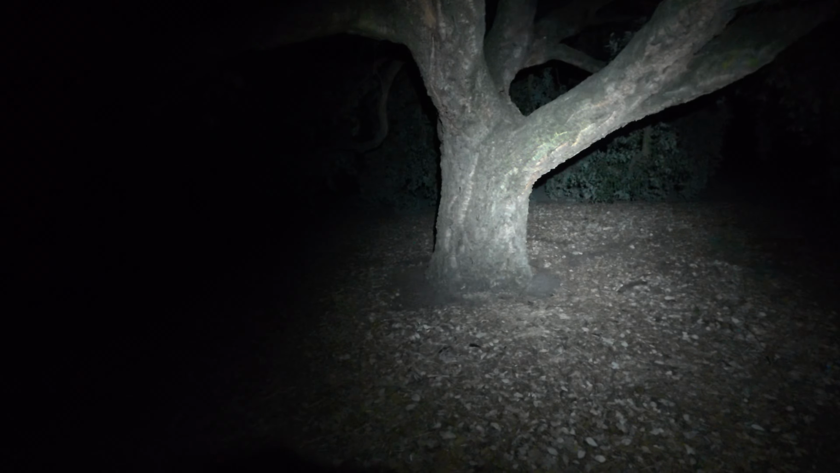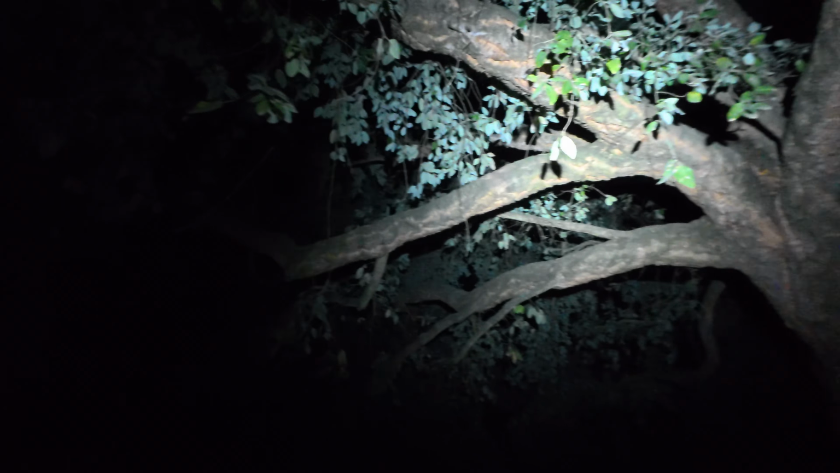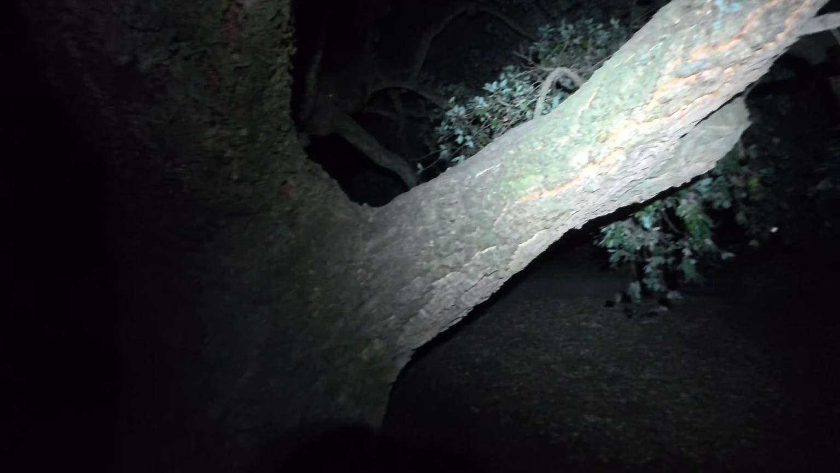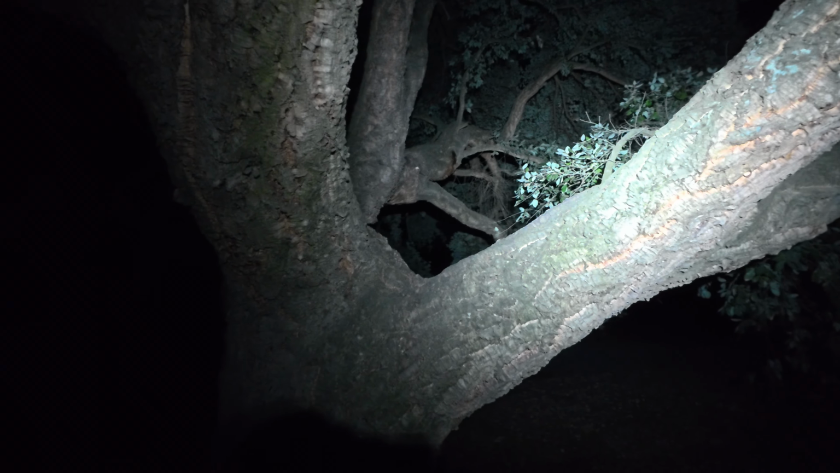So this is the tree in question, to whether the foxes have been climbing it, because the birds have been refusing to use this tree, and it's one of the better trees for them on the property. So got the trail camera just here, and you can see it almost looks like something's worn a path around the base of the tree, but it would be quite easy for a fox to climb a tree like this. So let's see what's been going on.